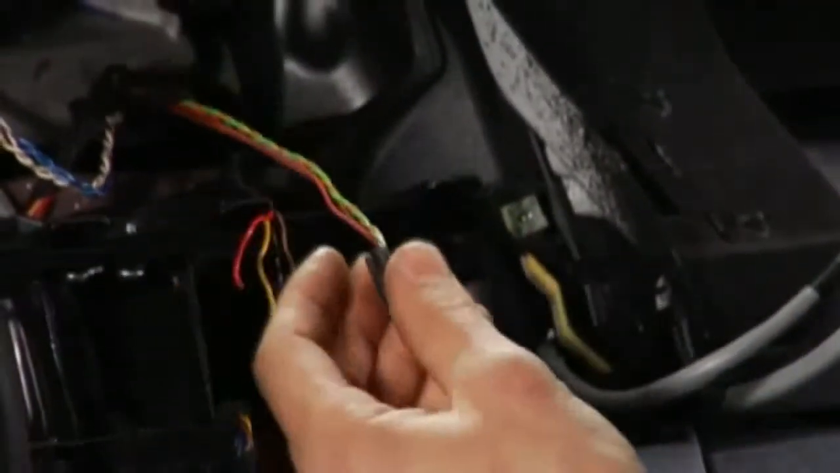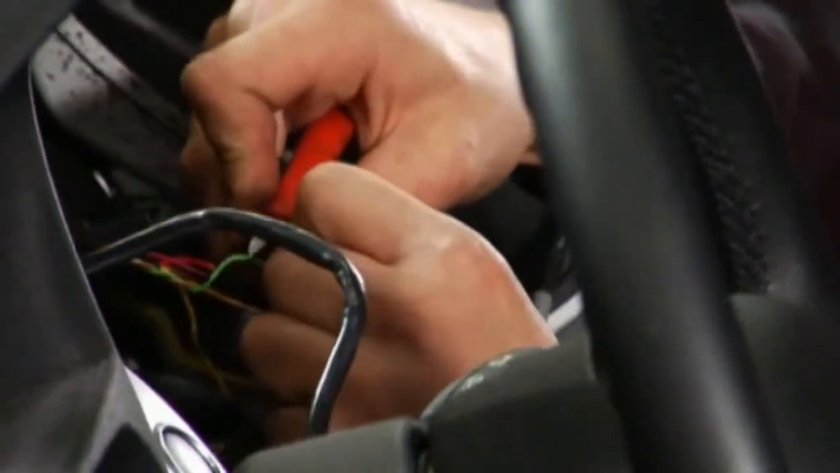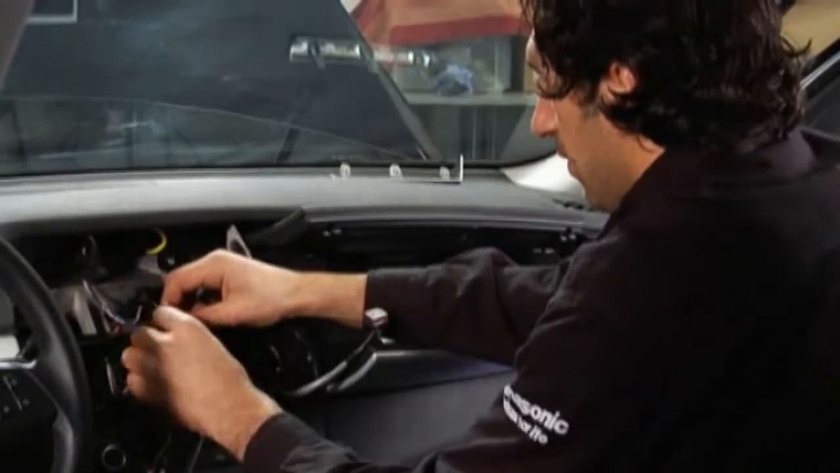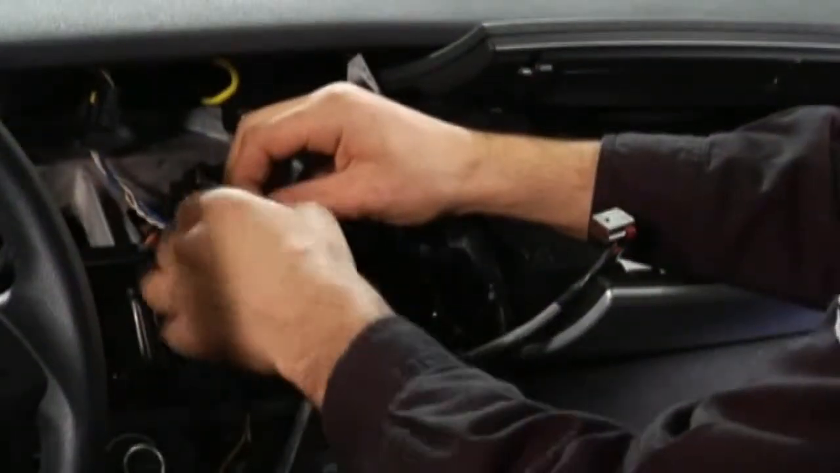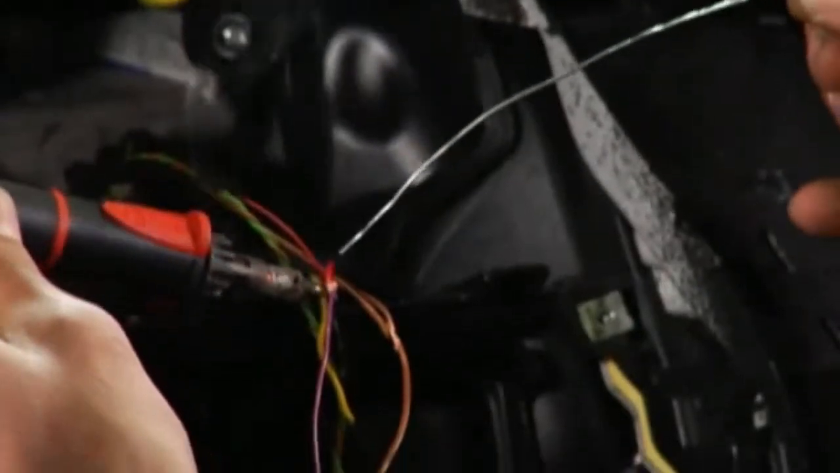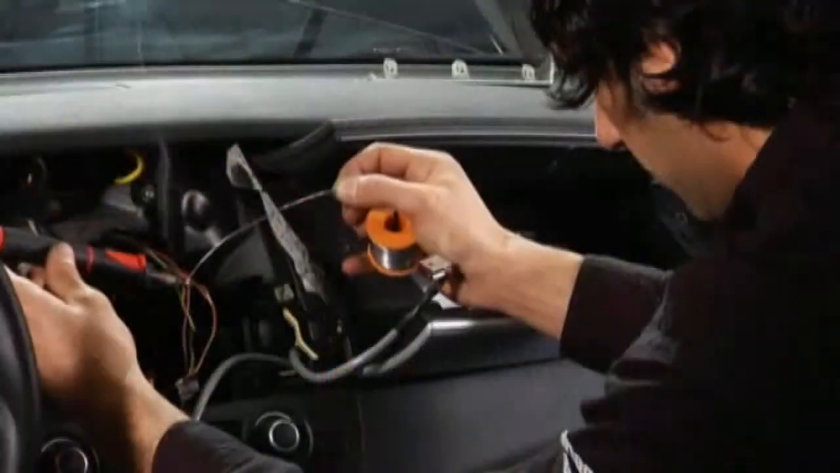The power supply of the nav TV is connected to the original power supply cable of the iDrive screen. Both the iDrive screen and nav TV are now getting their power from the same source. Although it's better to make these connections with a soldering iron, standard connectors can be used as well.